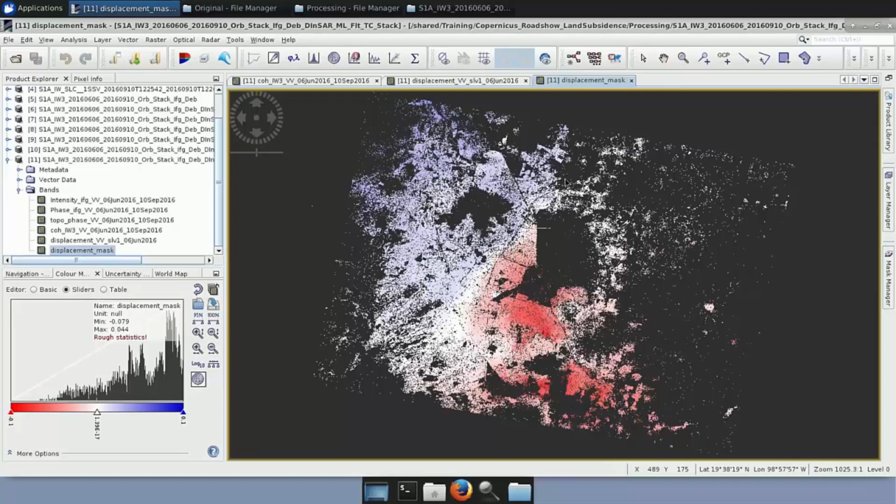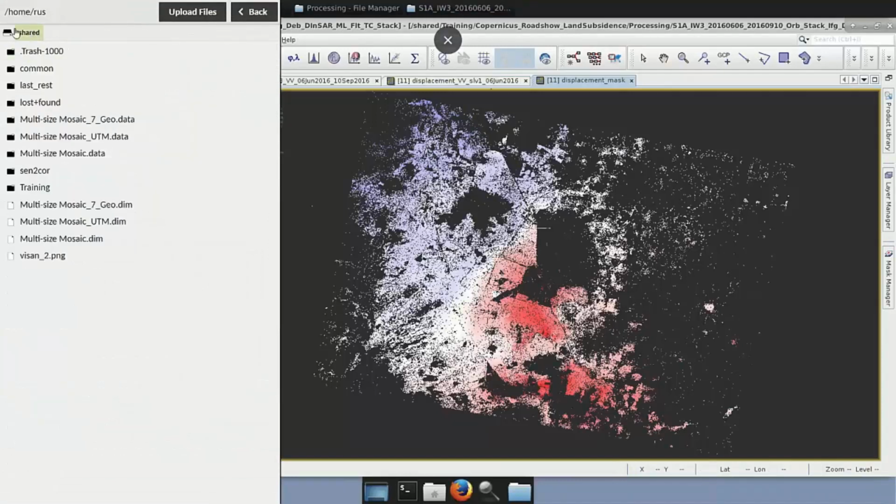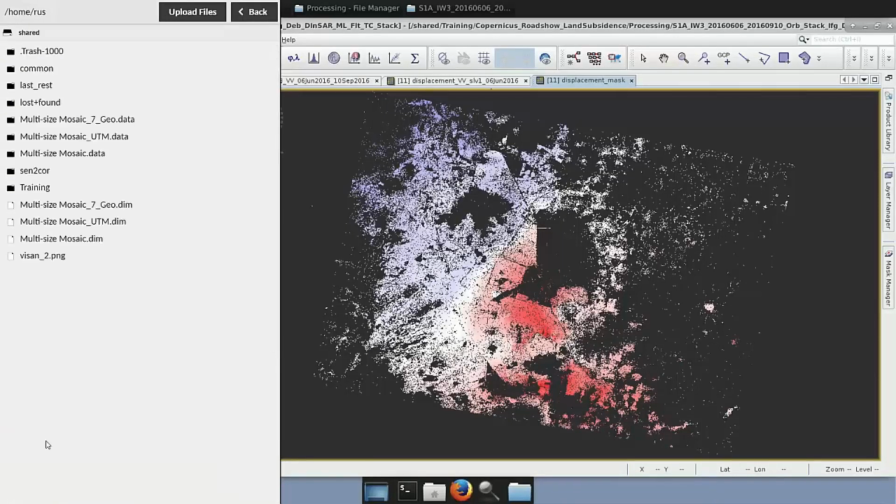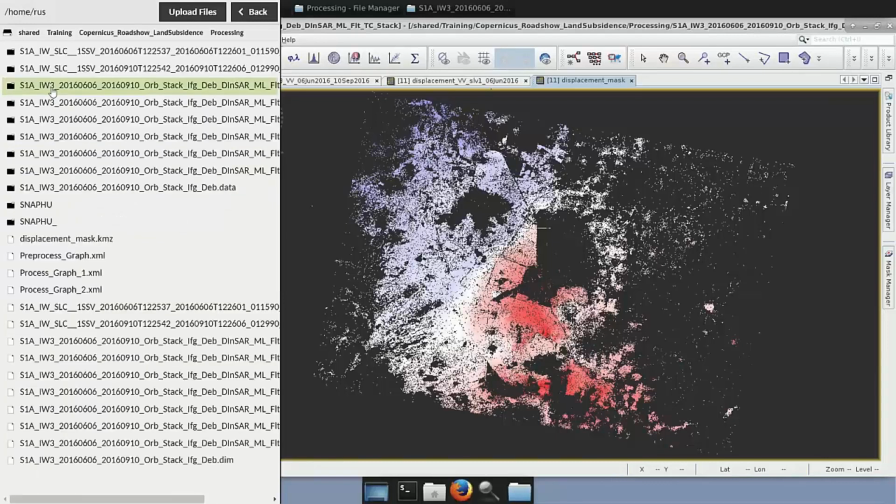We select on our keyboard Control, Alt and Shift, and you can see that here this window opens. Then you just go and you navigate to the part where you have stored your data. For example, this is my path.